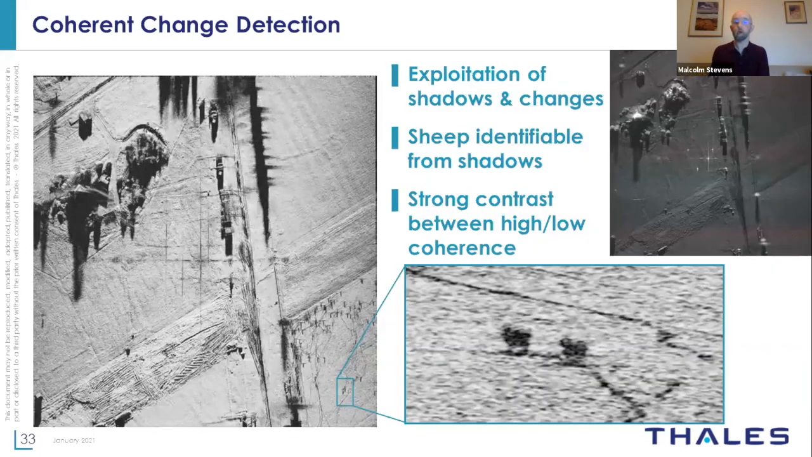One of the examples that shows this quite clearly is in this image, where we deliberately put corner reflectors out, and we're instrumenting to measure the performance of the radar. But in the neighboring field, there were sheep. And we can see the shadows of the sheep.